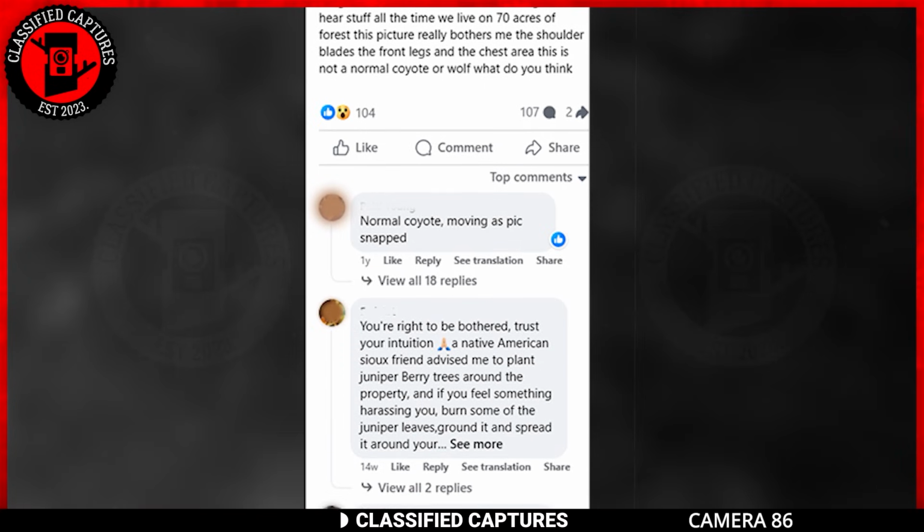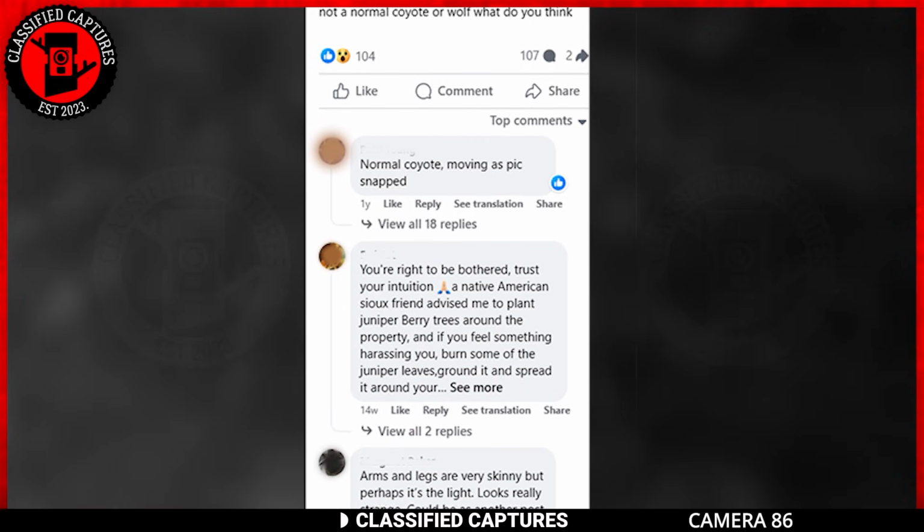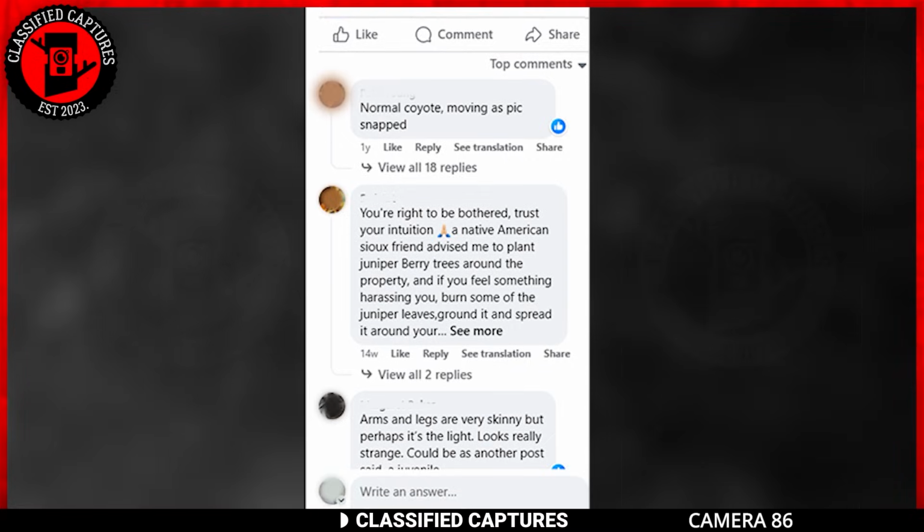Some Facebook users say this is a dog, a pit bull, but others think this could be a skinwalker. Unfortunately, there's not much to work with. It's a blurry snapshot, and the more you squint, the more questions pop up. So the Facebook jury is still out on this one. Dog, mysterious creature, or maybe the elusive skinwalker. Who knows?